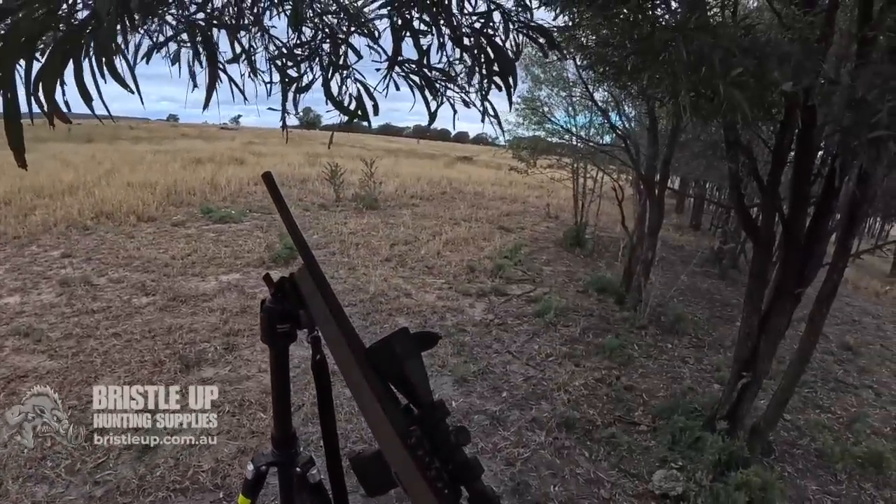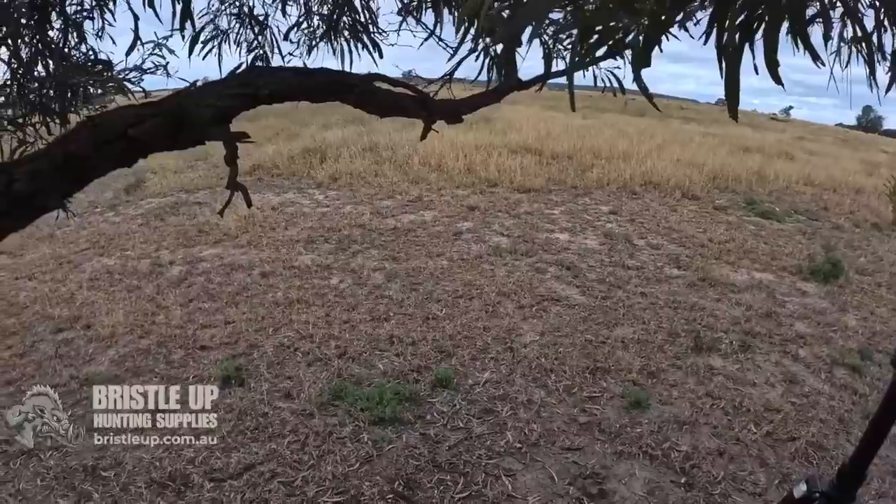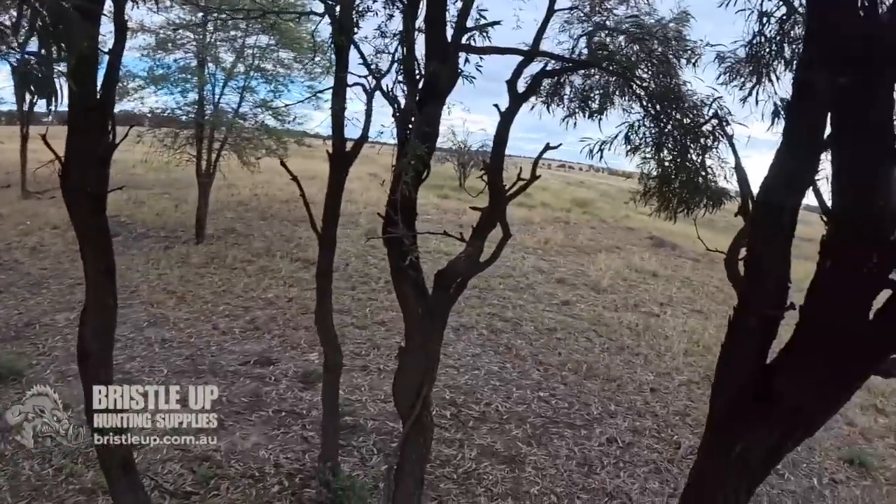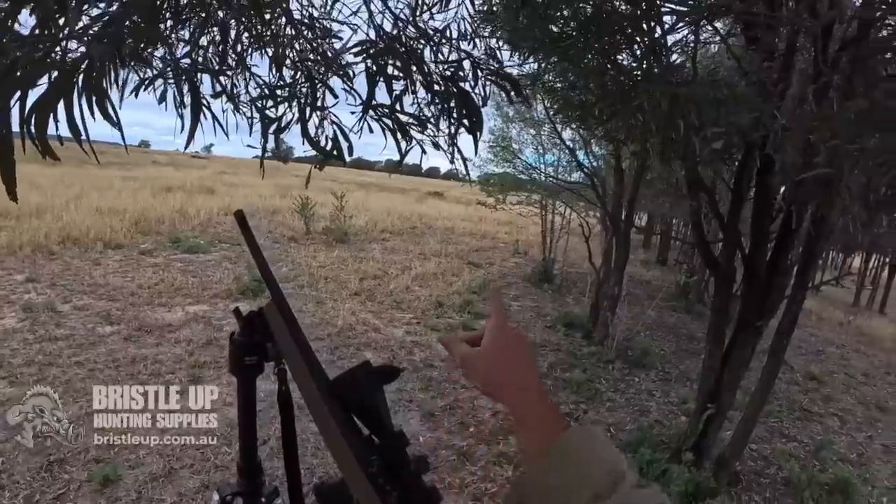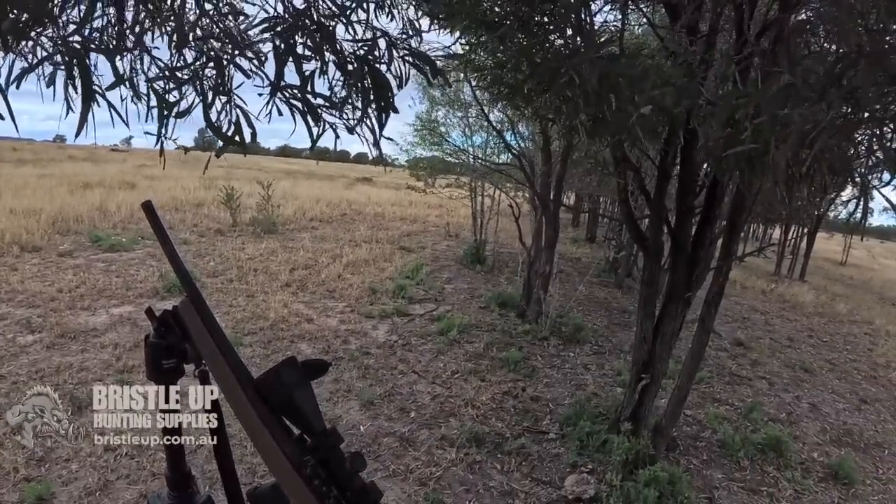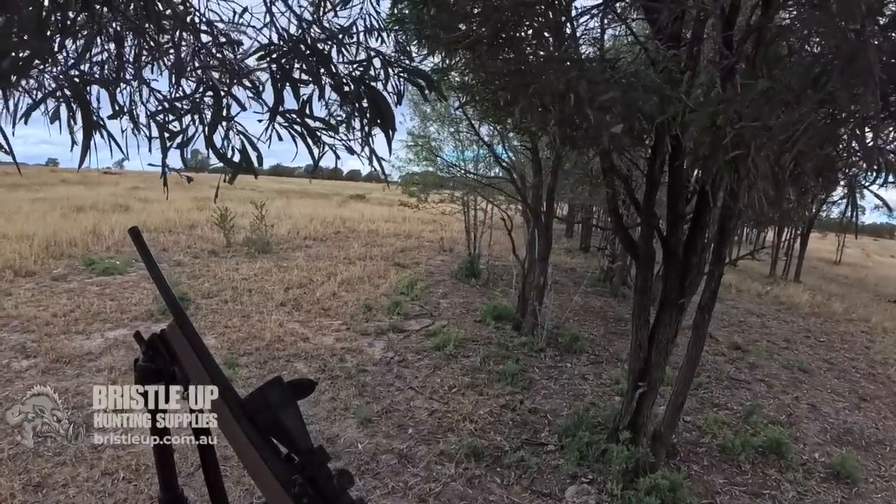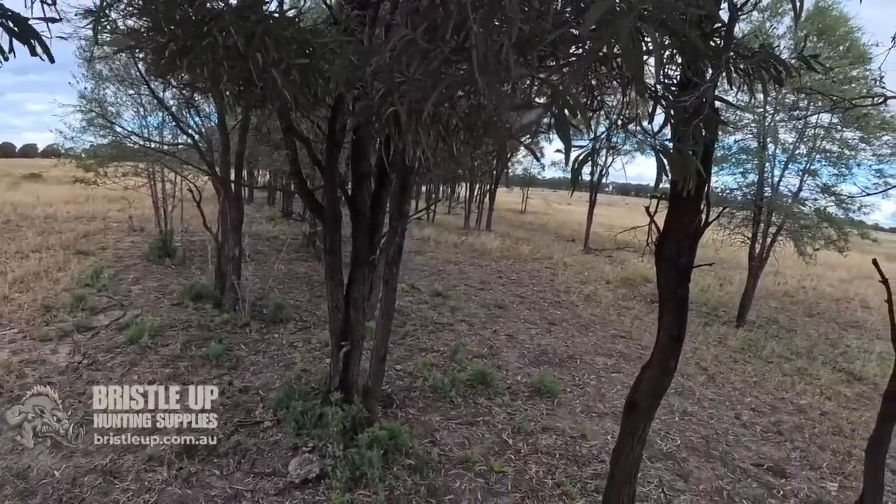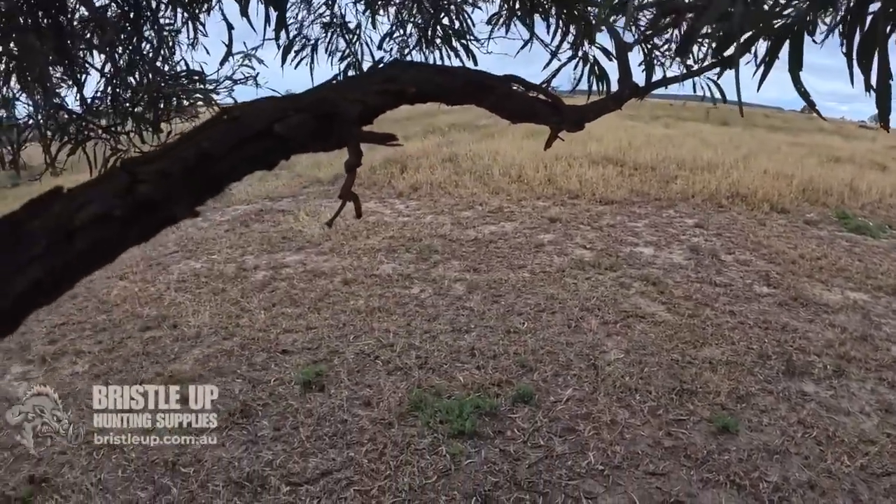Wind is pretty well right, there's a fair bit of wind. It's blowing straight in my face. If they're out anywhere out here, they're not going to be able to smell me. I don't think they're going to come up from behind me, because he was in that direction, would have been a couple hundred metres up there when I heard him give a bit of a howl. But there could be too much wind as well for my howl to carry that far. Let's wait and see.